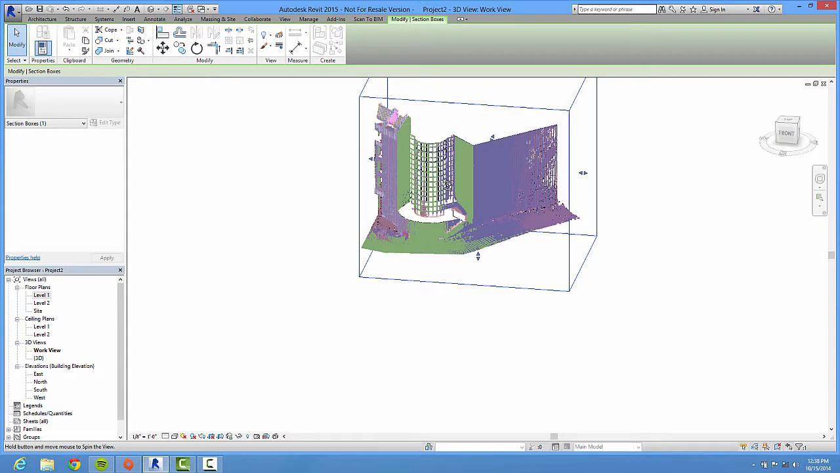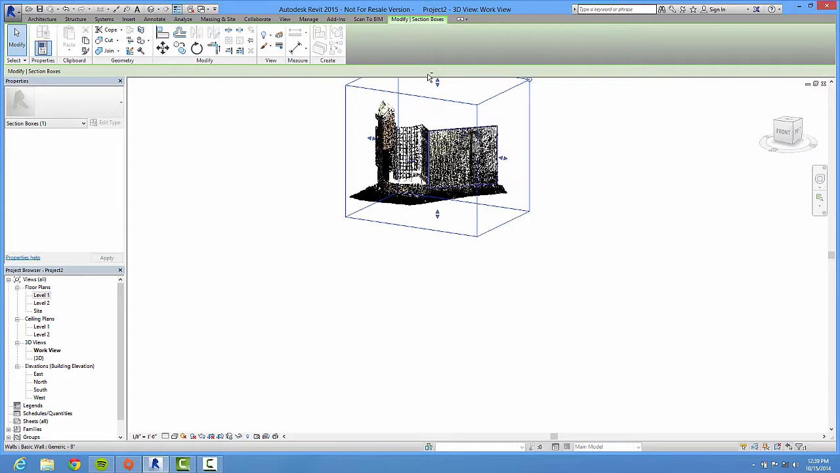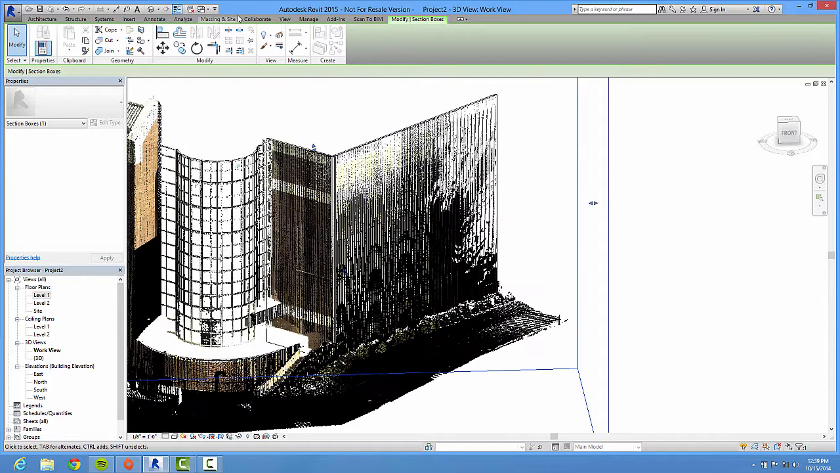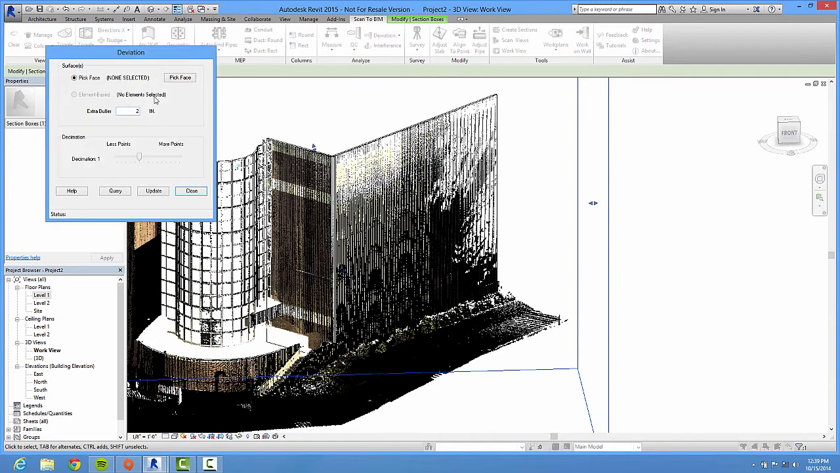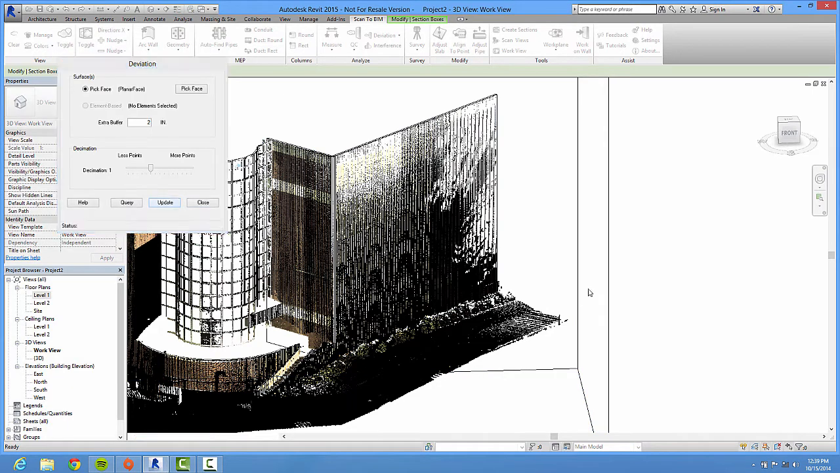Now, there are a lot of tools that we can do in there to help us. One of the other tools that I wanted to show you here is we'll go back to Scan to BIM, and we'll use the deviation tool. And I'll say, that's fine, and I'll go with a few more points. Well, actually, let's say we want to see anything within 4 inches. So plus or minus 4 inches, we'll say, and we'll go ahead and pick this face, and we'll update it.